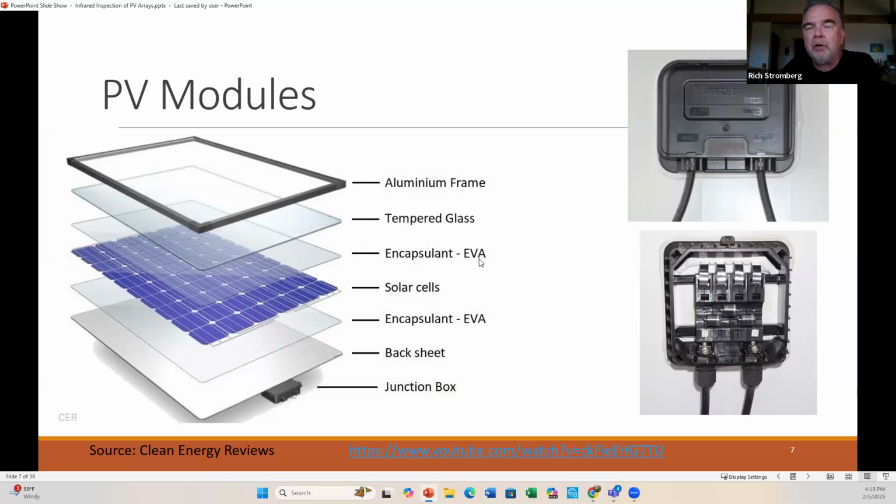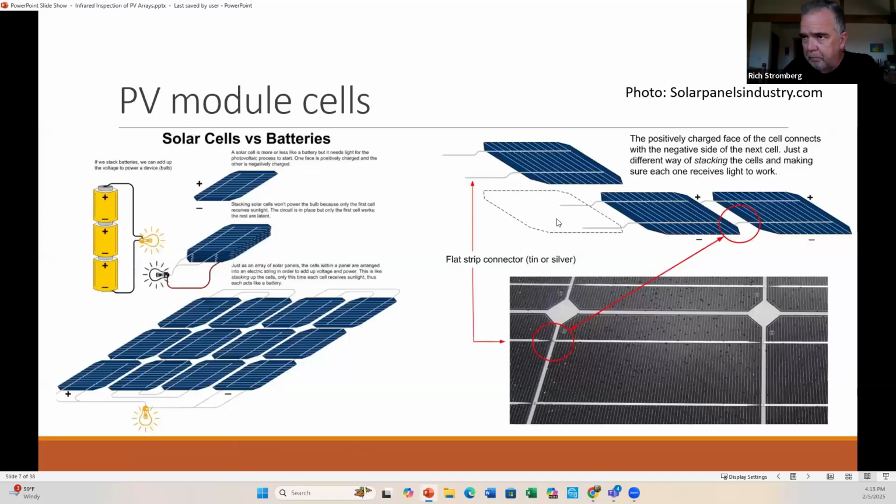There's a polyolefin and a few other materials. The solar cells where all the magic happens, that's right here. And then on the back side, there's another encapsulant layer, then your opaque back sheet, which a lot of times is white, but some module manufacturers put a black solid back sheet. And then you got your junction box and your cables. So that's your typical module, what it looks like.